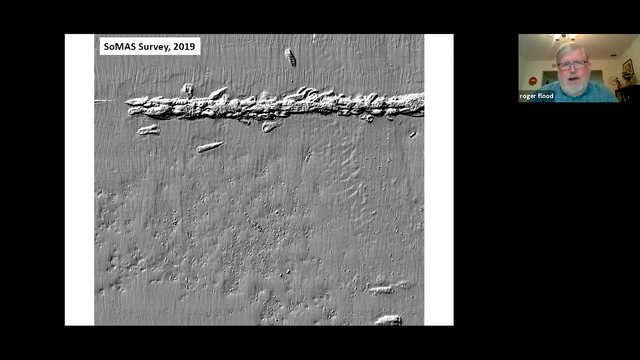And then 2019, we have a sort of a normal looking seafloor again with those little waves back and smoothed over. So it looks like in this case, maybe on the order of 6 years, or before 6 years, to get back to a normal kind of situation.